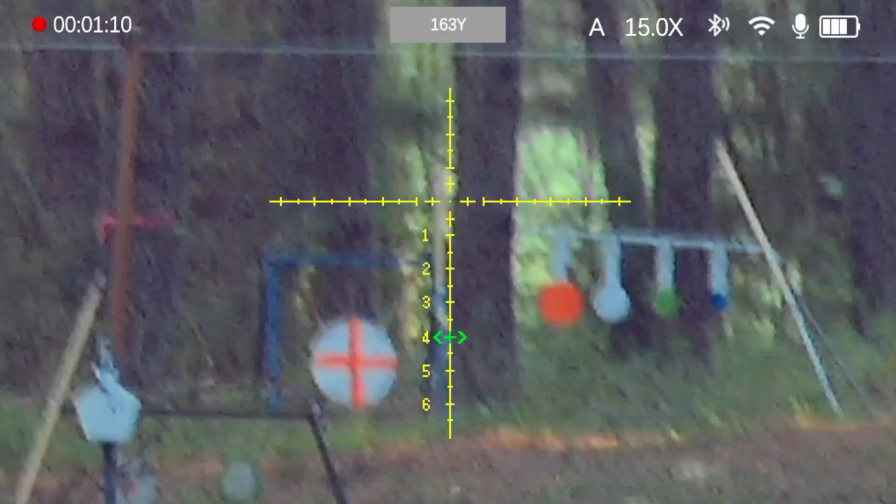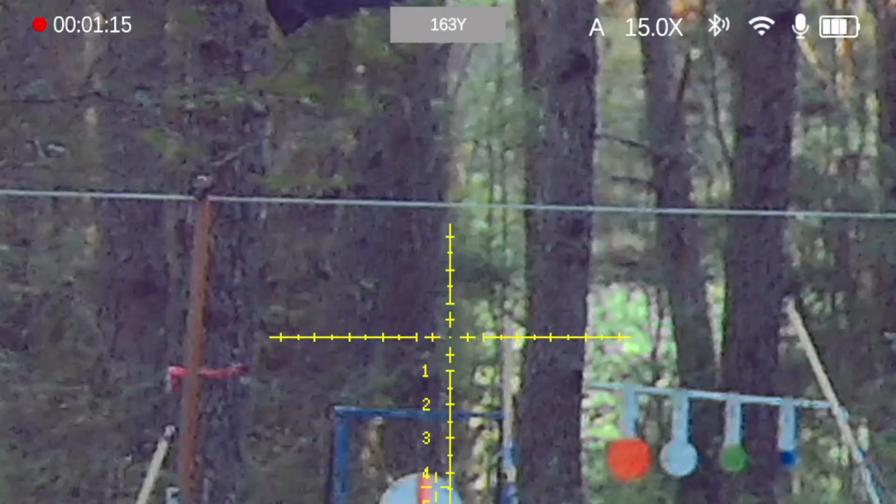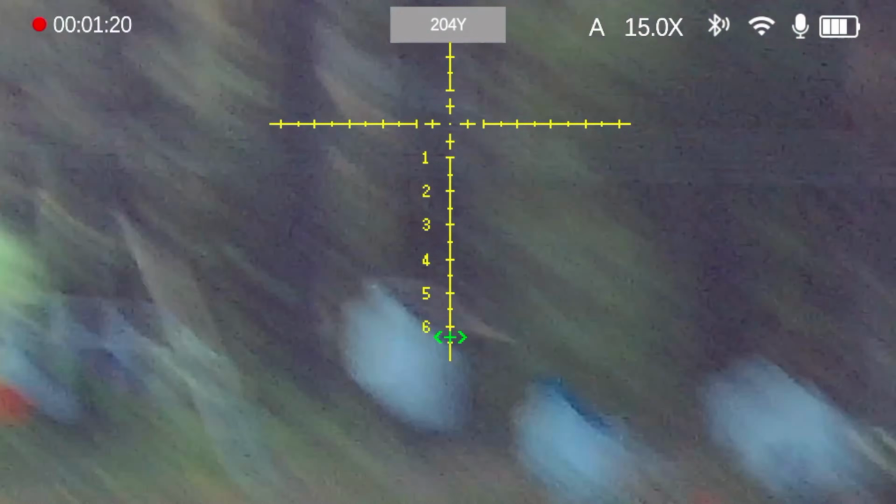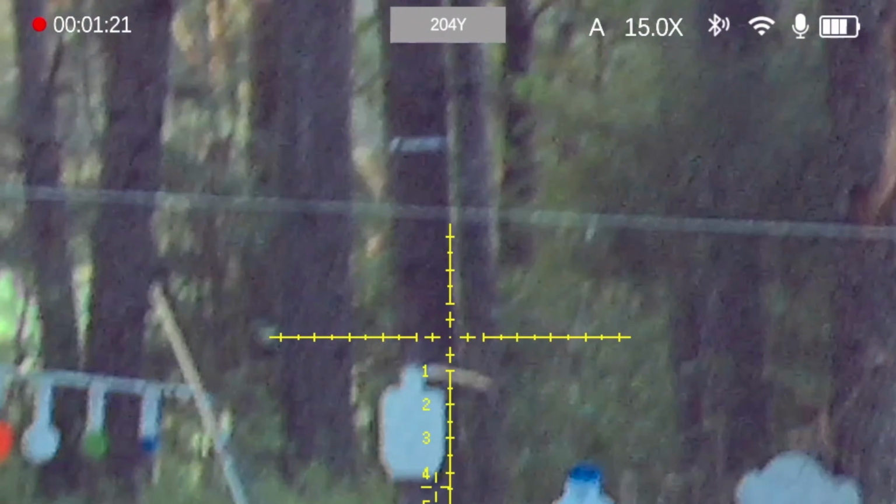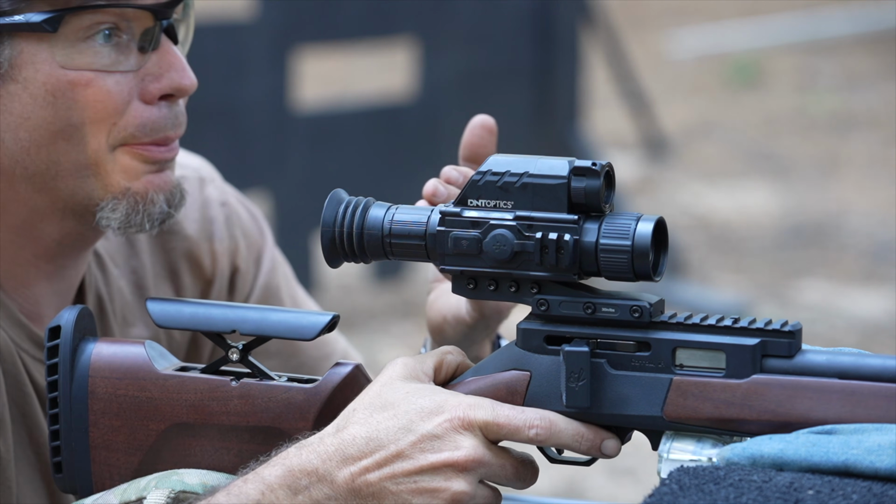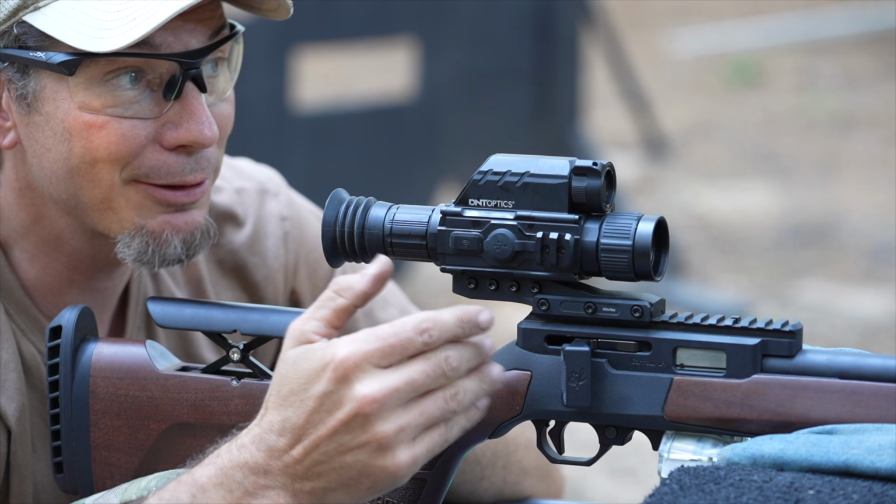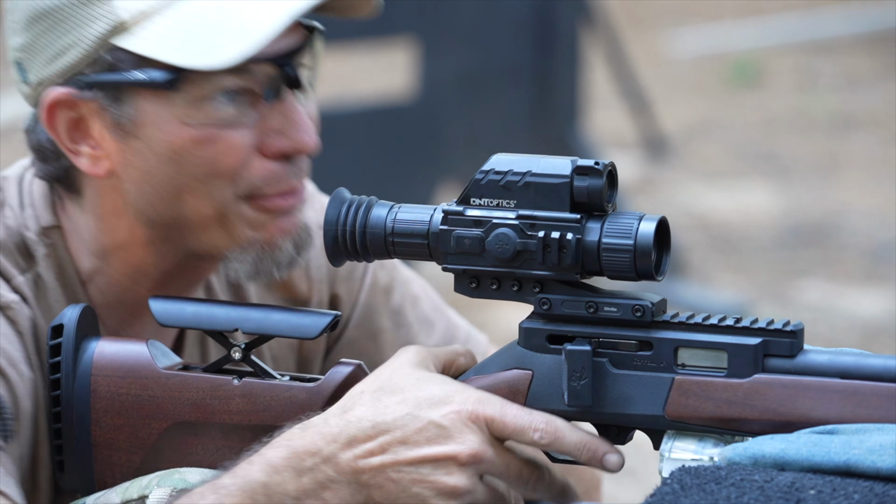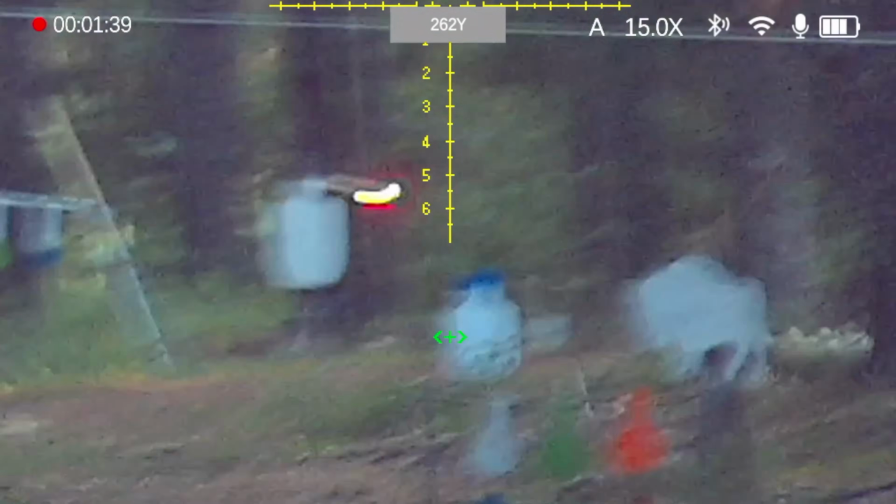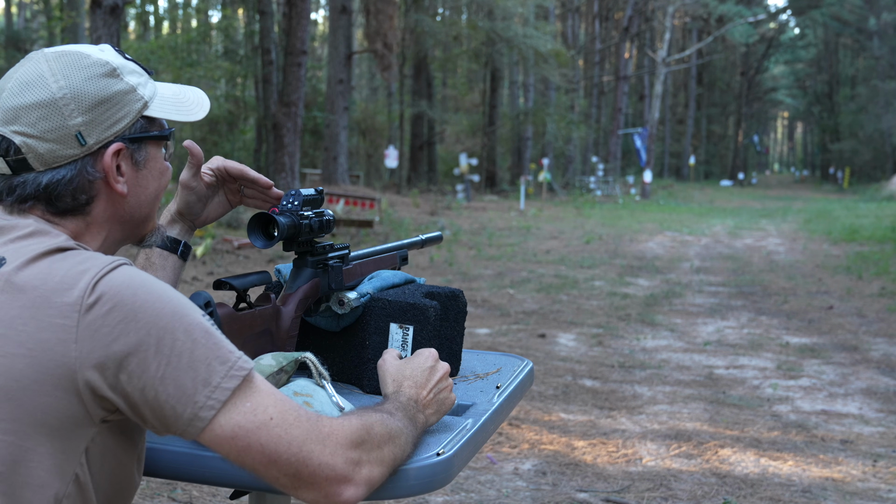And I think we have a 200 yard. Let's hit 200, then we'll hit the farthest one. Ranging, there's the range, 204. Super easy. Gosh, I'm gonna have to use this for teaching some kids how to shoot out here, because at marksman camp we get kids out to 270 yards with regular optics, but this really kind of brings it home and makes it too easy. Let's see if we're good there. There we go. Okay, so we just went 1 for 1 on everything with this thing.